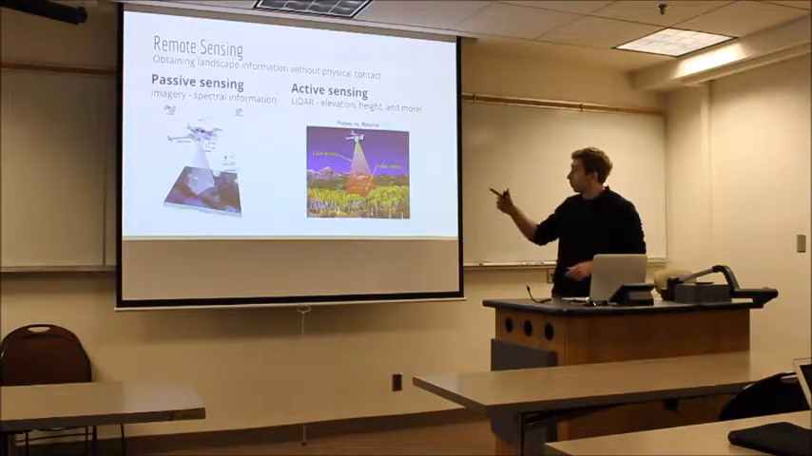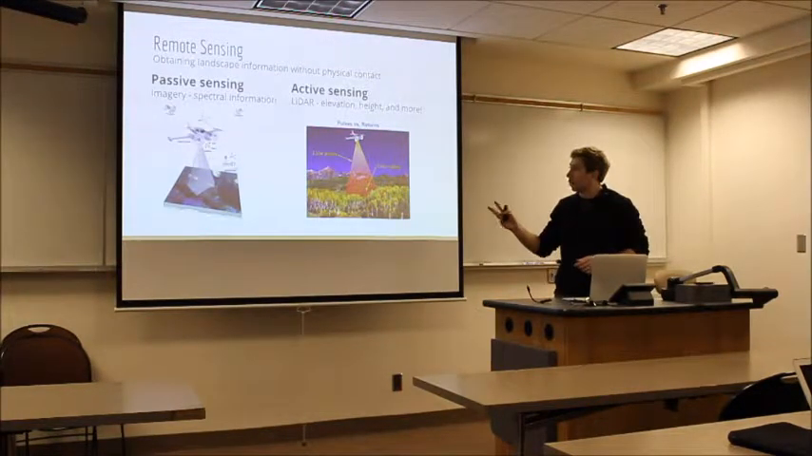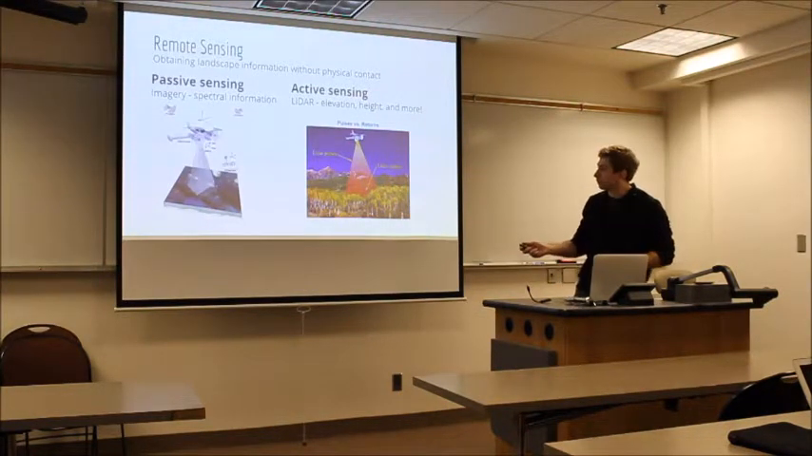LiDAR pulses penetrate through the tree canopy to the ground, and it produces a point cloud, which is a three-dimensional representation of the landscape. So what I'm interested in doing is taking both of these data sets and combining them for the most accurate analysis that we can achieve.